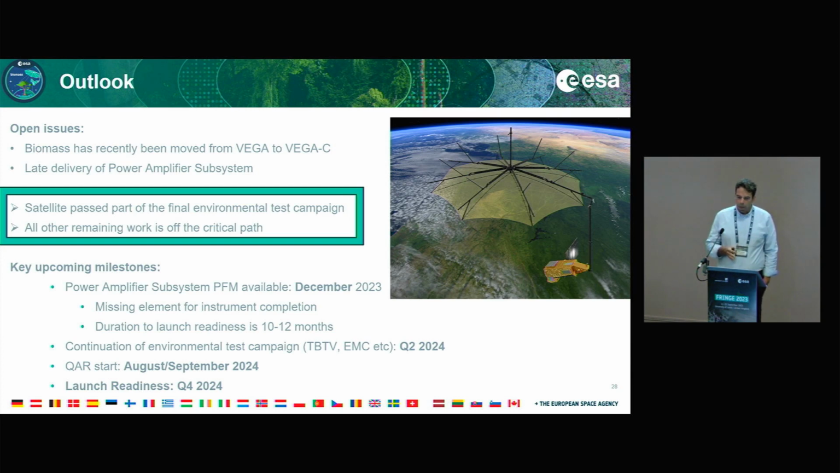Biomass was on the Vega launcher initially, but it will now be moved to Vega C, so that Arianespace can fly the remaining three Vega launches within the next year. Biomass will only be ready for launch towards the end of next year. There's also a late delivery of the power amplifier subsystem. These two issues are the main open issues right now.